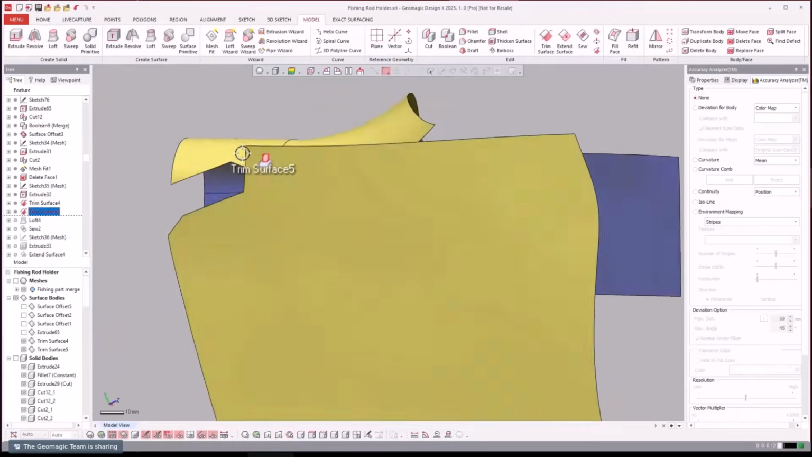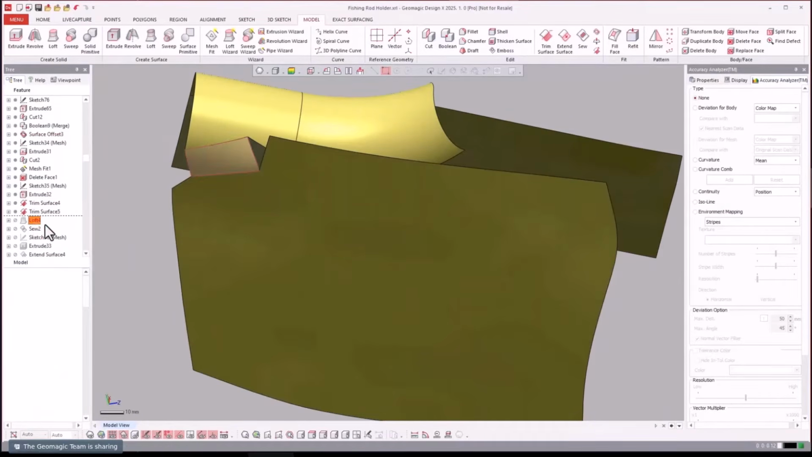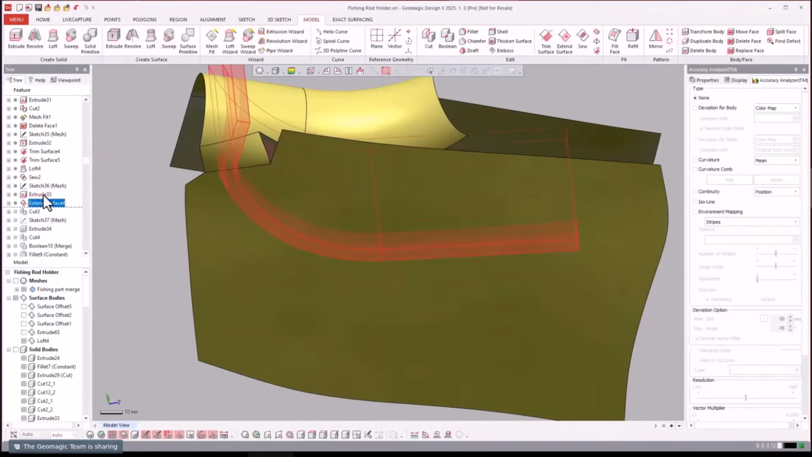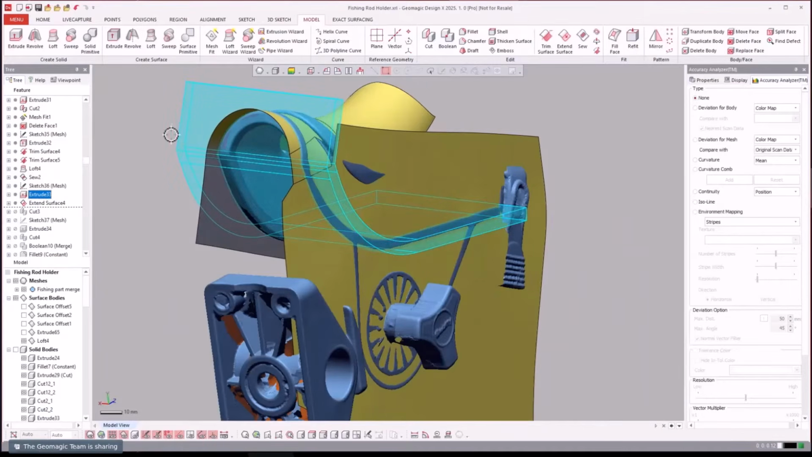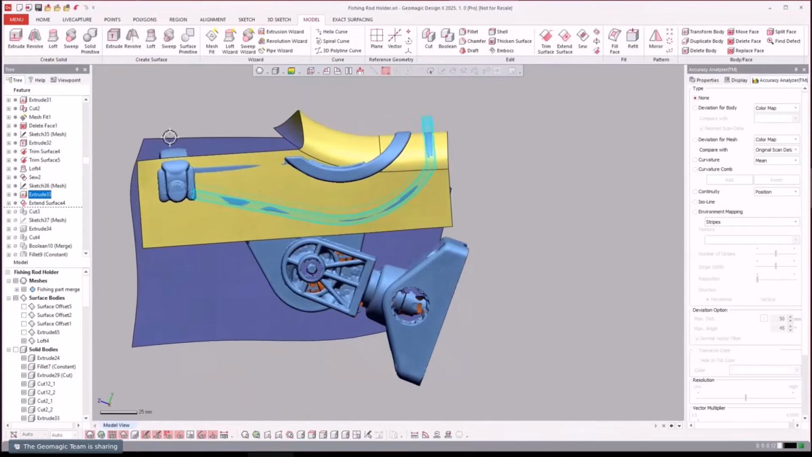I'm going to trim this piece and then loft in between, sew it. So we went ahead and extended, and now we are extruding this piece. That's going to be that bottom rib.